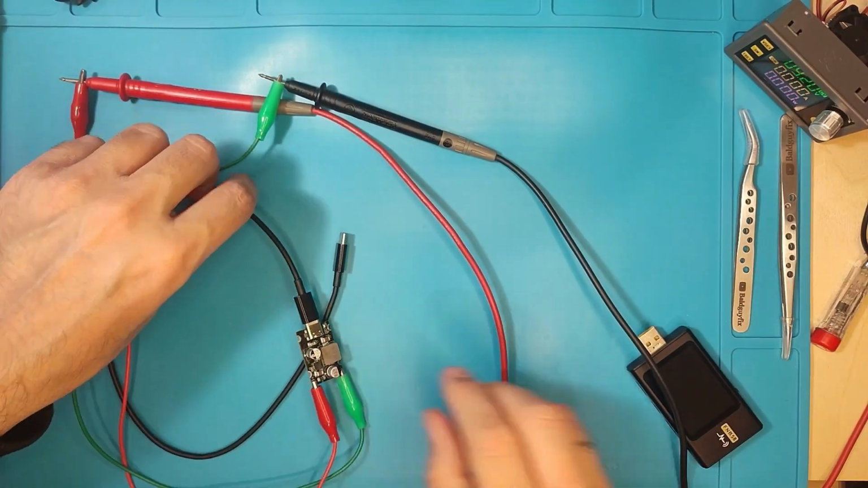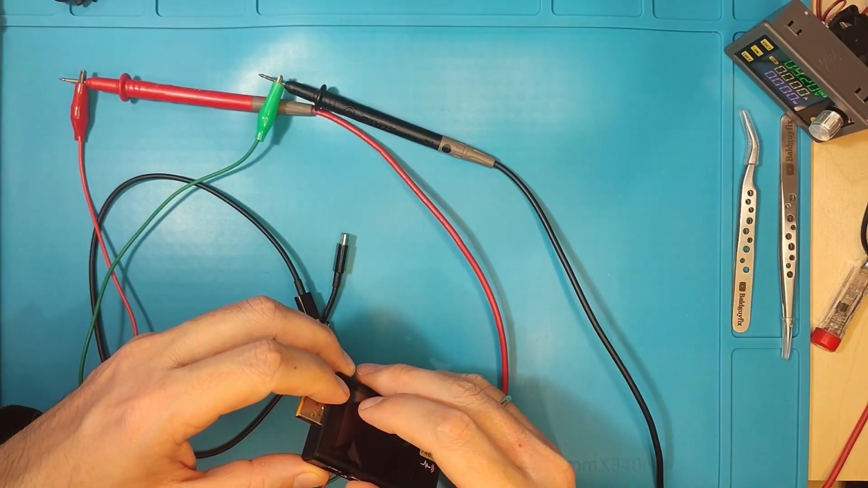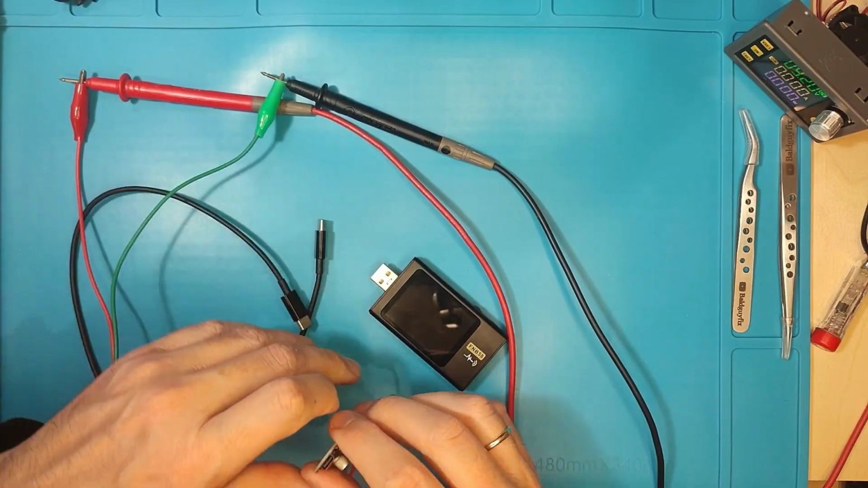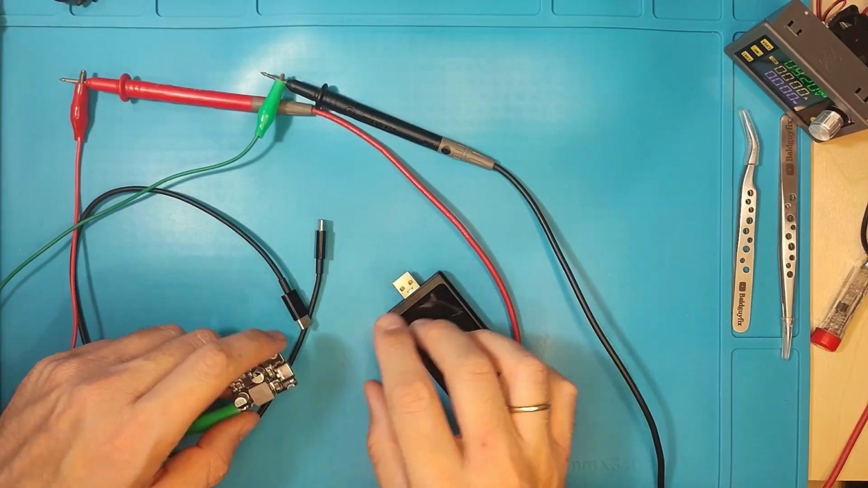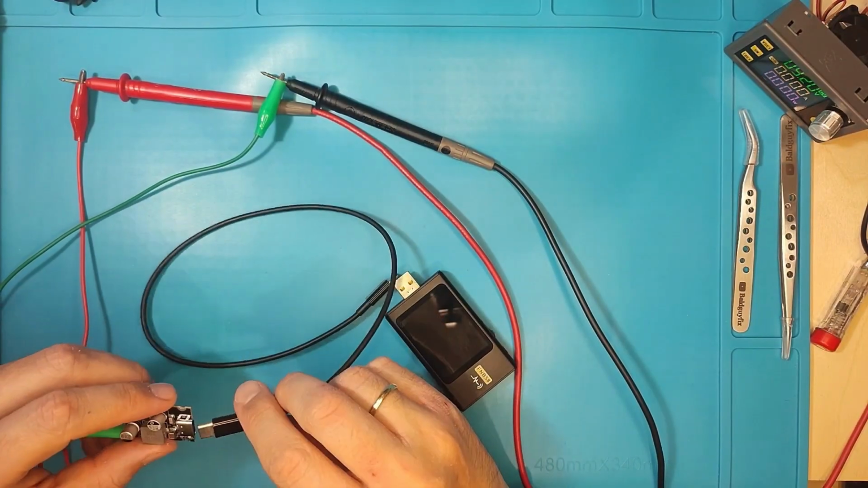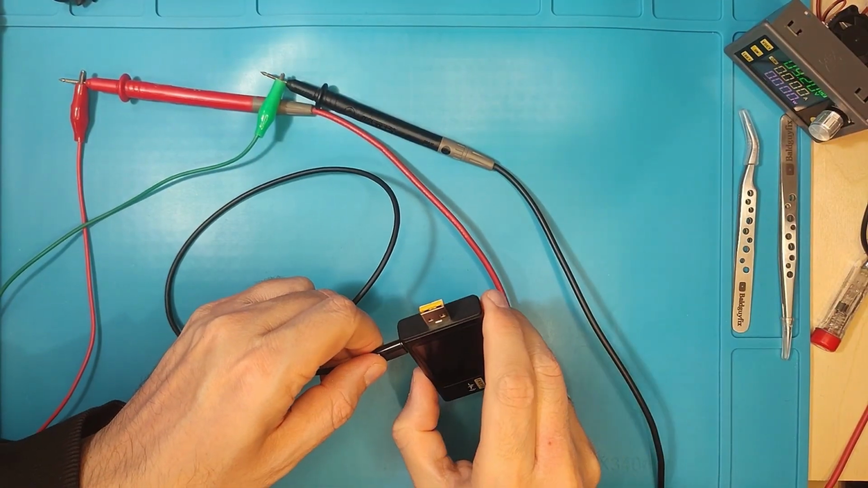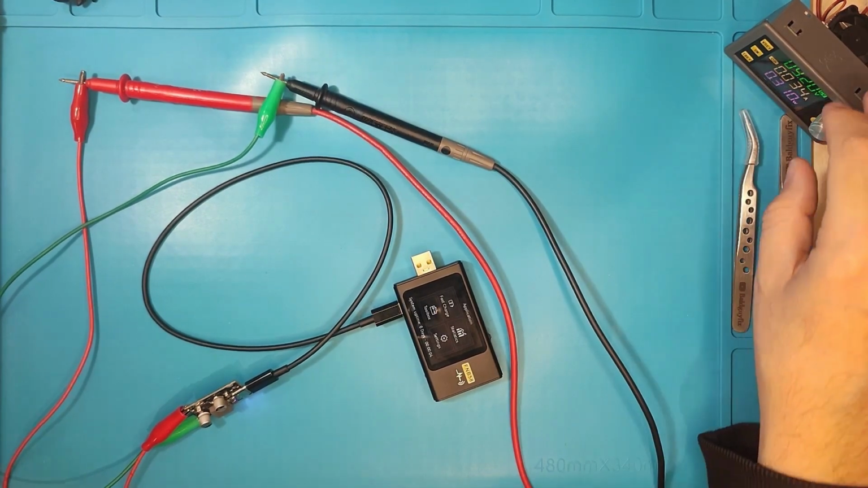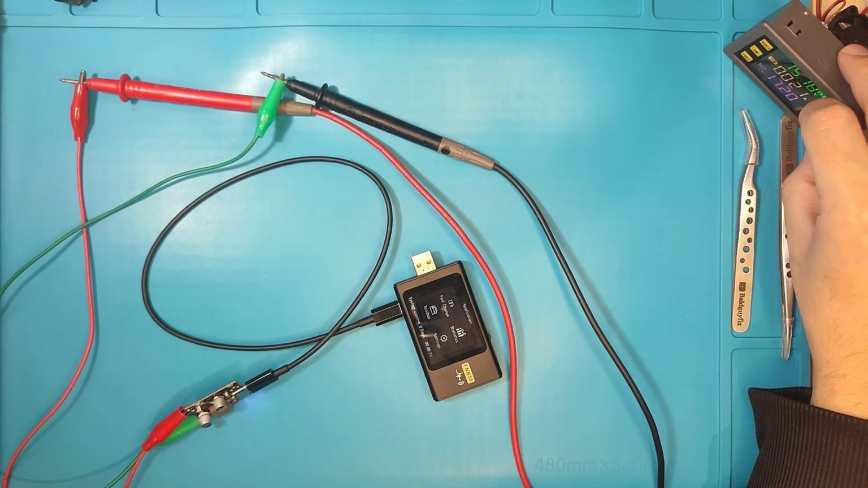And we are going to need this one here. And we need to also raise our voltage to 23.